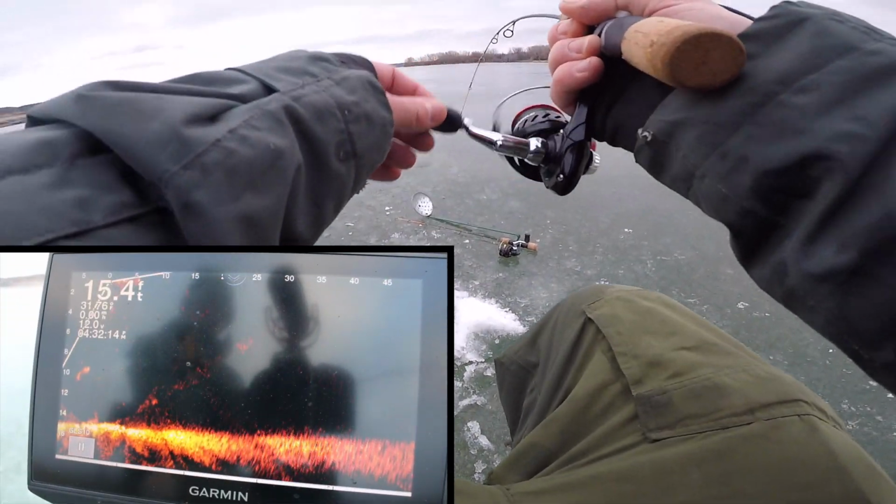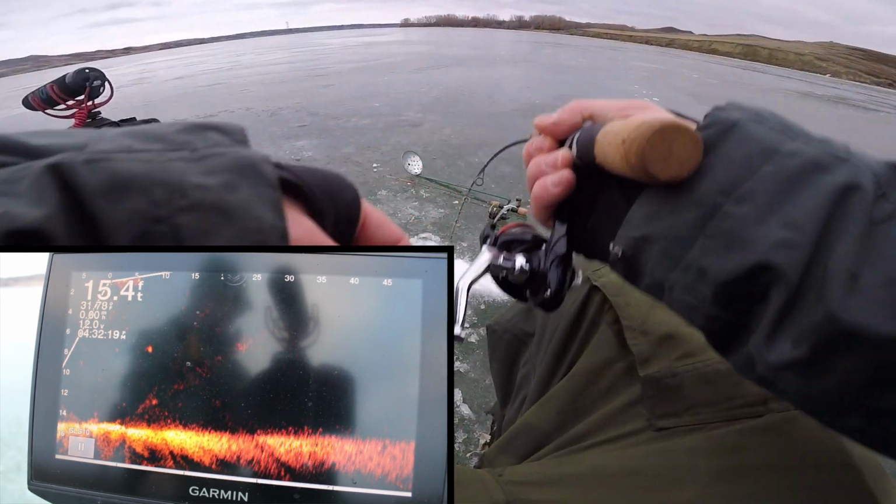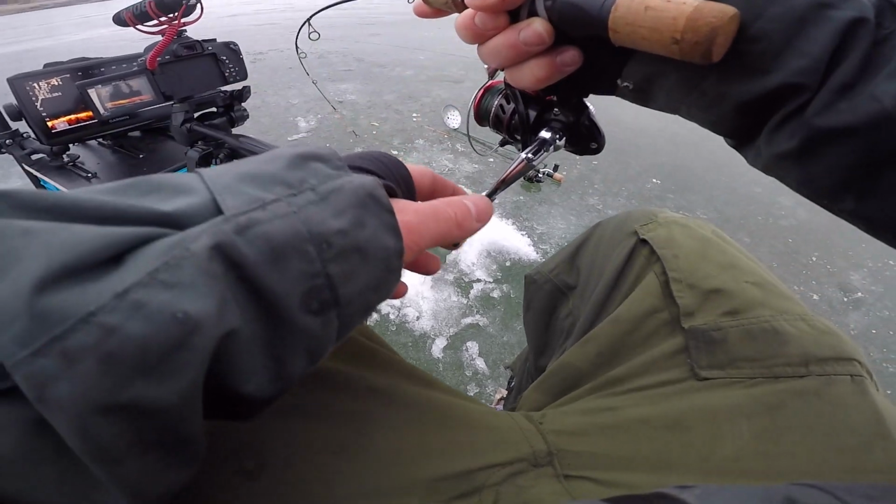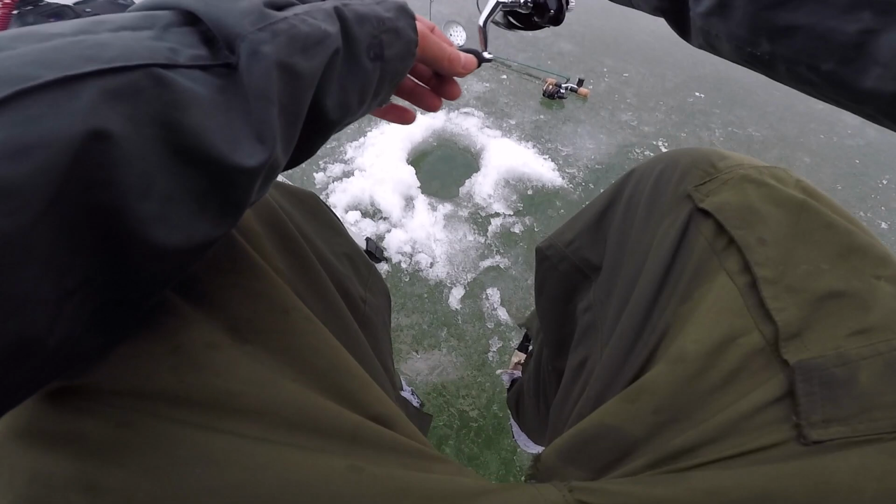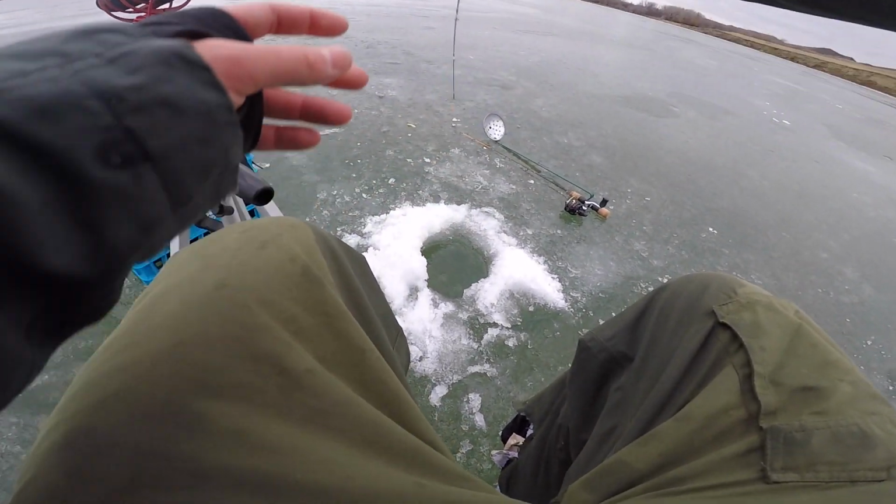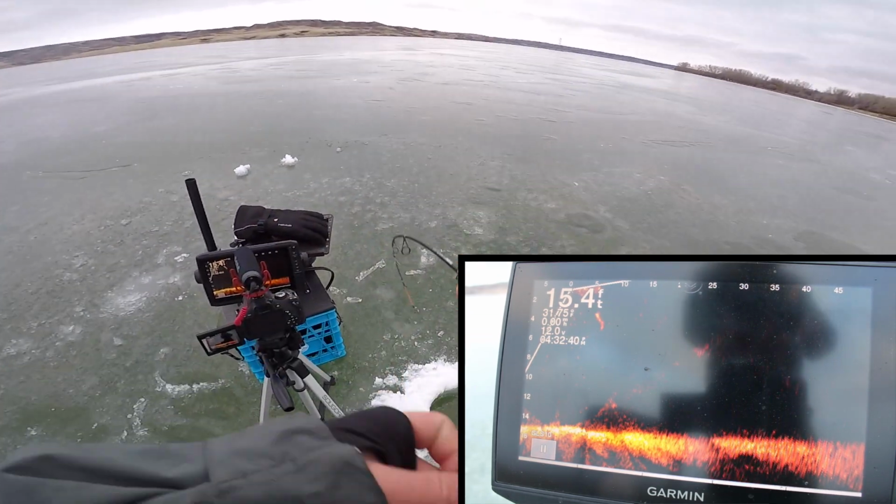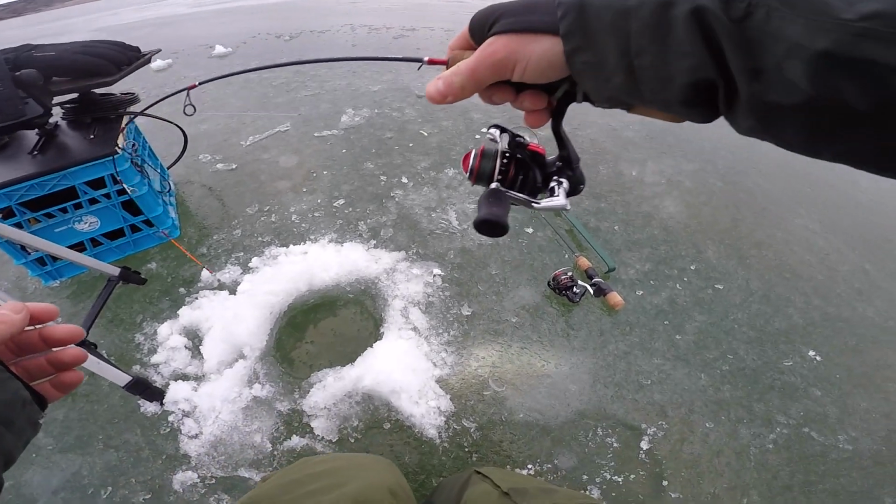And oh, there he is again. Oh, I thought he just got off. That was almost heartbreaking, because I think this is a better one. There he is again. Got this drag set nice and loose. I got fluorocarbon on this rod, so I'm hoping he shouldn't break me off. Oh, he's running at me now. Man, those are big head shakes. Oh, there he is. I just saw him swim underneath the ice. He's almost to the hole. And there. Hey, get your head up the hole.